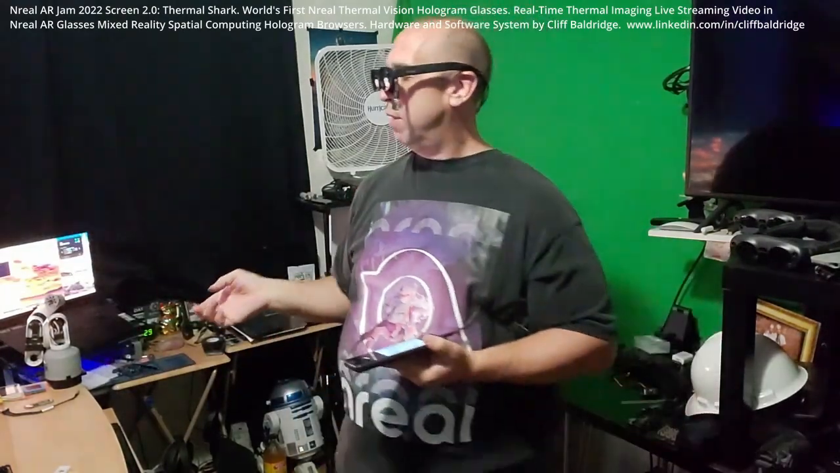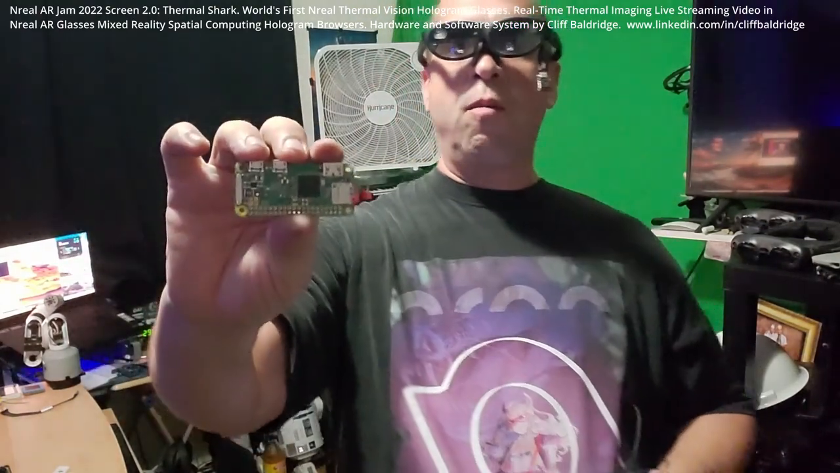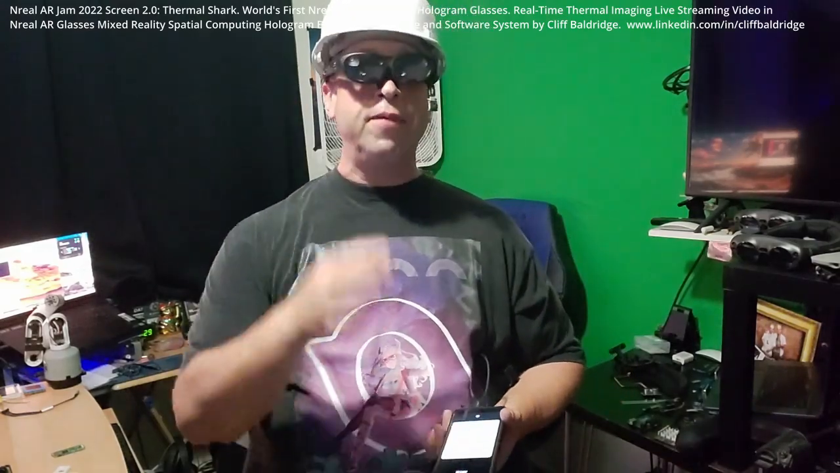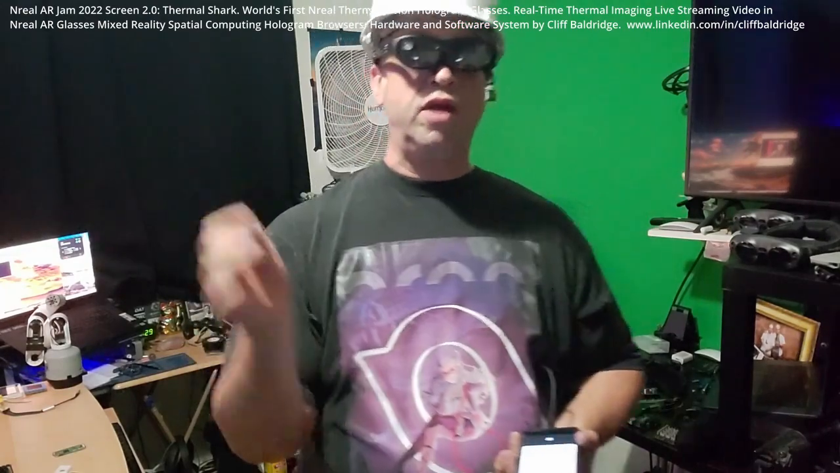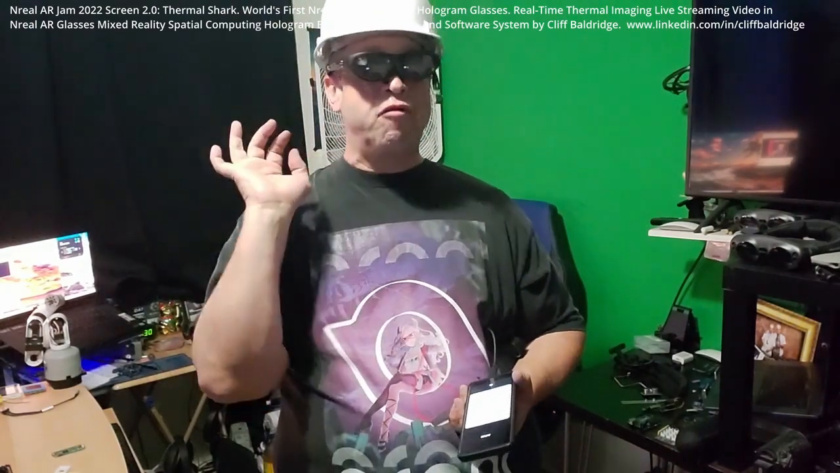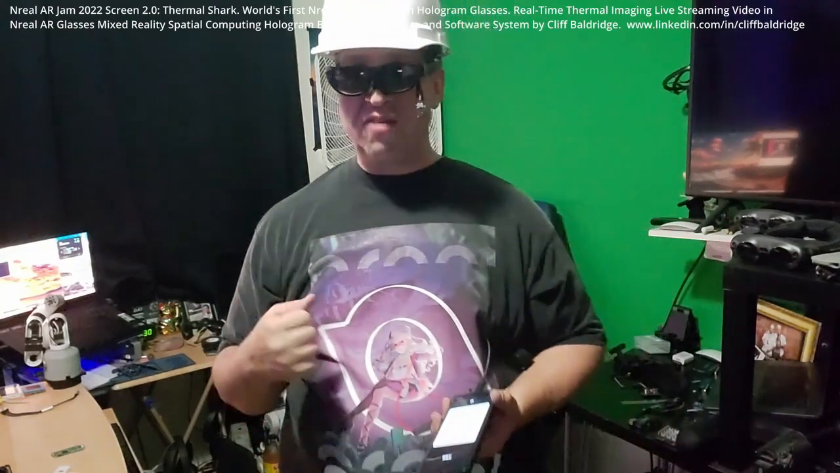And I've also made a smaller unit, which is the Thermal Hawk. The other is the Thermal Shark, but this is a small unit, the Thermal Hawk. And this will be great for industrial purposes, so you could have a hard hat on, and you could do thermal imaging for industrial security, safety, first responders, and all that. So instead of just making an app, I decided to make a whole hardware software integration, and hopefully you can consider that for the special prize.